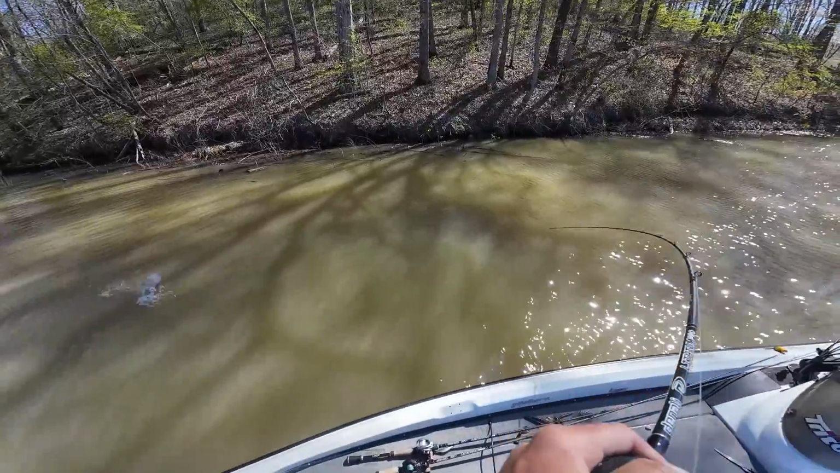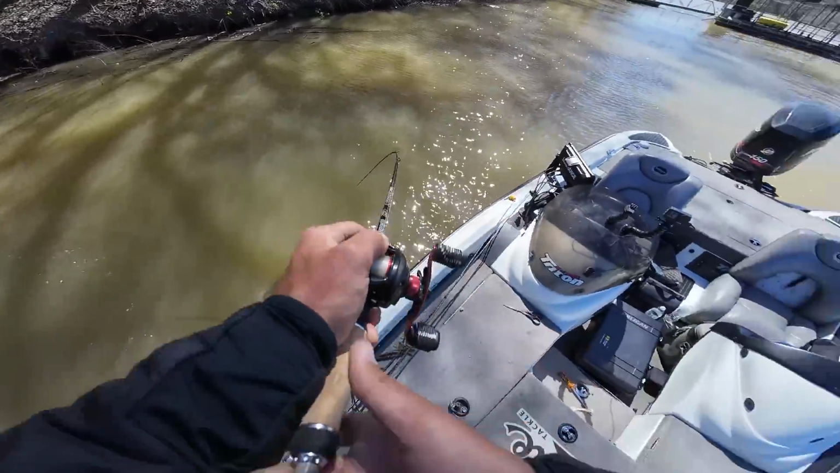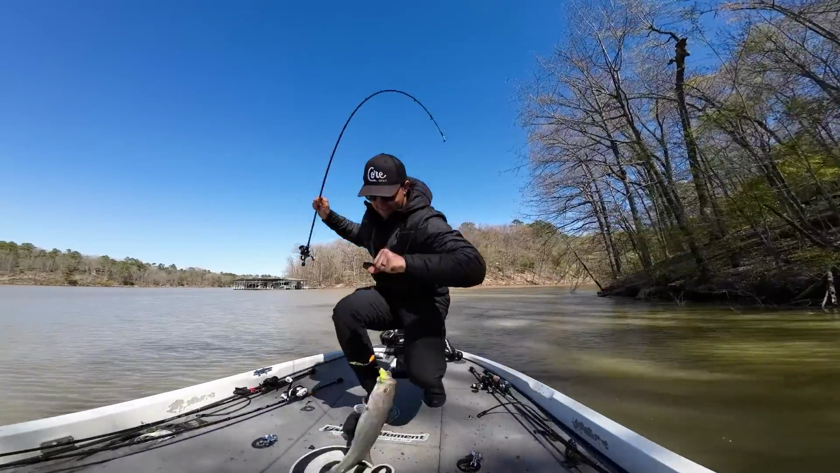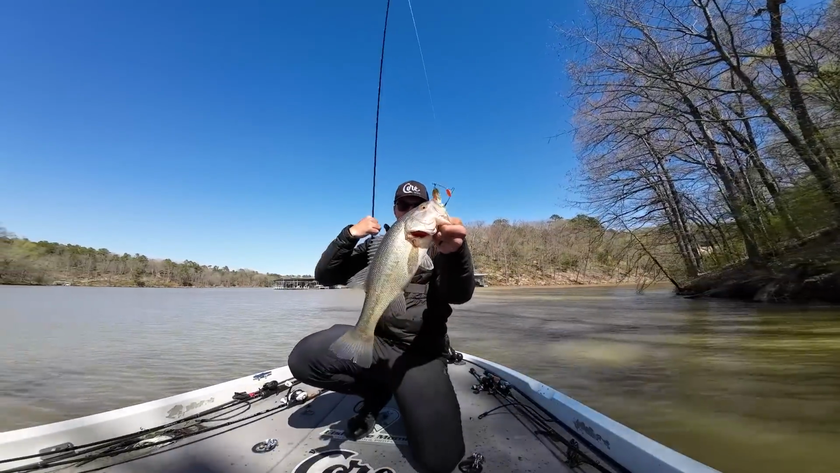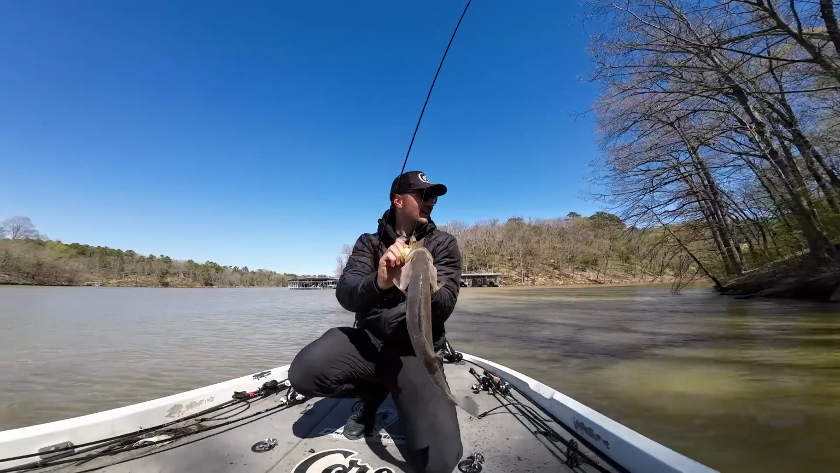Got him. Good fish right here. I'm just working between the docks now. They're just eating the spinnerbait, guys, today. Holy cow. This is crazy. That is a solid beaver fish too. Good 2.5 pounder. Let me weigh that guy.